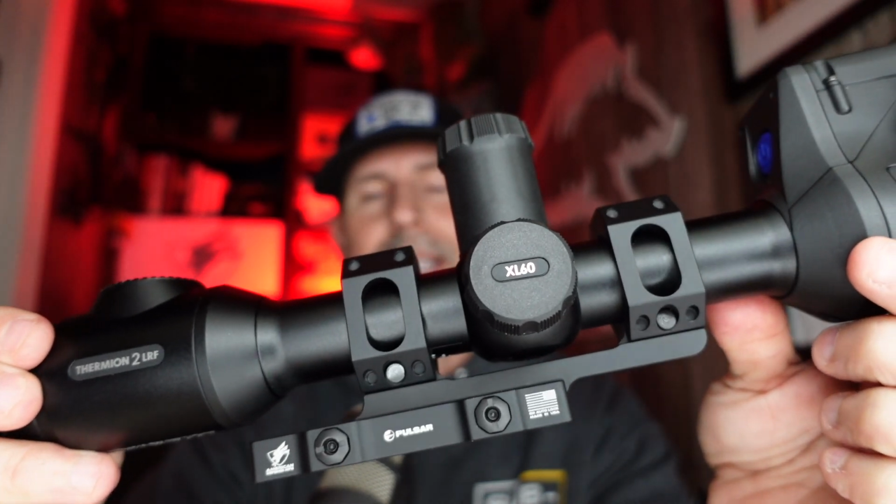The XL60, the XP60, and the XG60 will all come with an American Defense Manufacturing QD mount included in the box with the purchase of the scope. Hallelujah, that is fantastic news. That's almost a $250 mount that the scope comes with. Glad that they partnered up with American Defense. That's a big move, a big feature, a big advantage, I would say, of being able to get that.